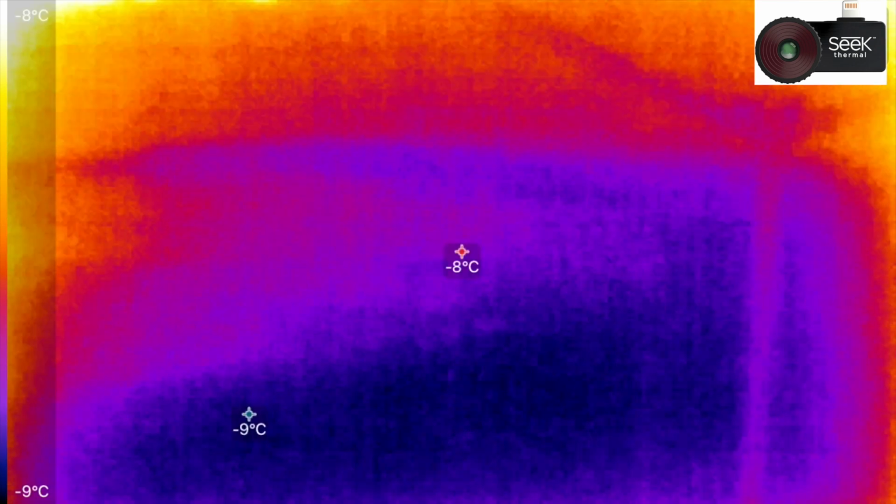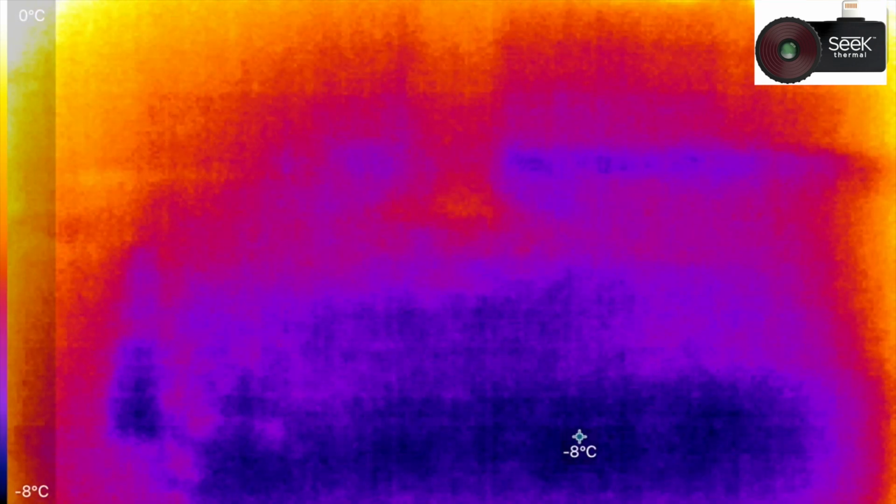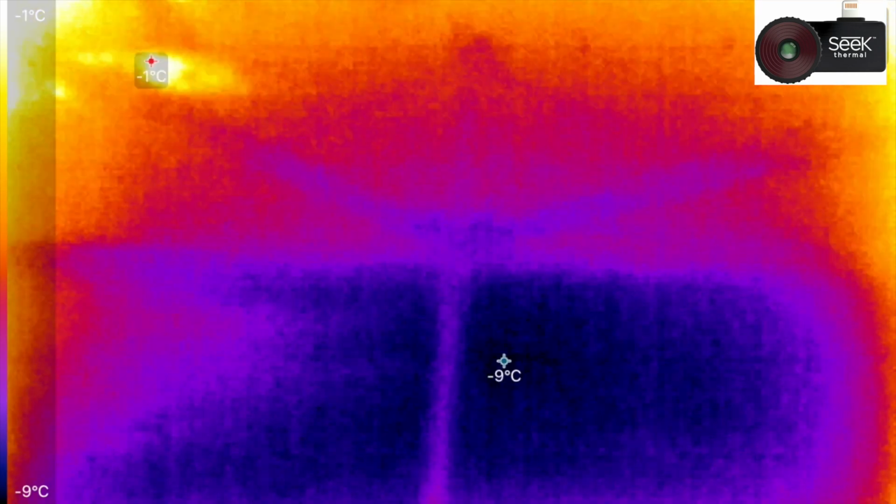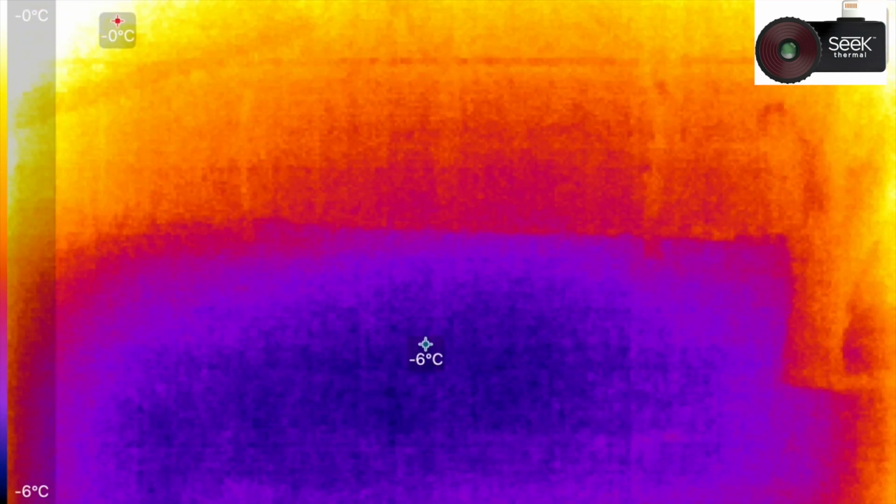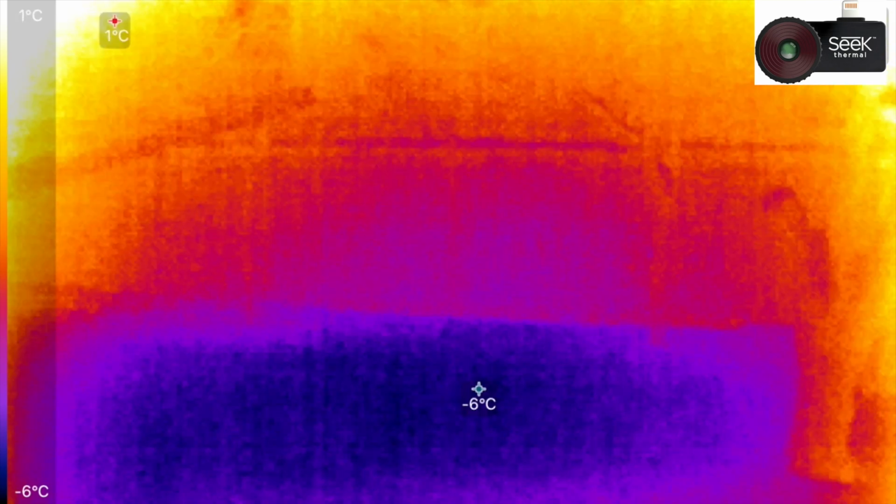This is just the backyard. You can see it's kind of stuttering. That's when it's recalibrating, so it's very sluggish. Here I'm adjusting the focus. Now you can see it's a bit more clear.